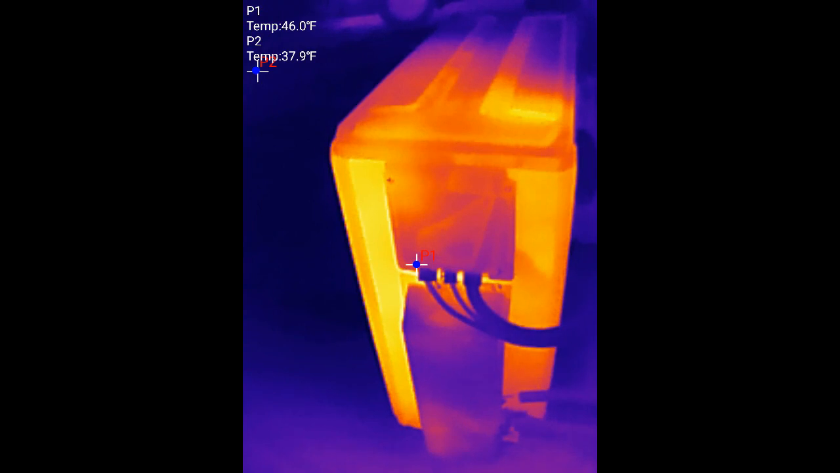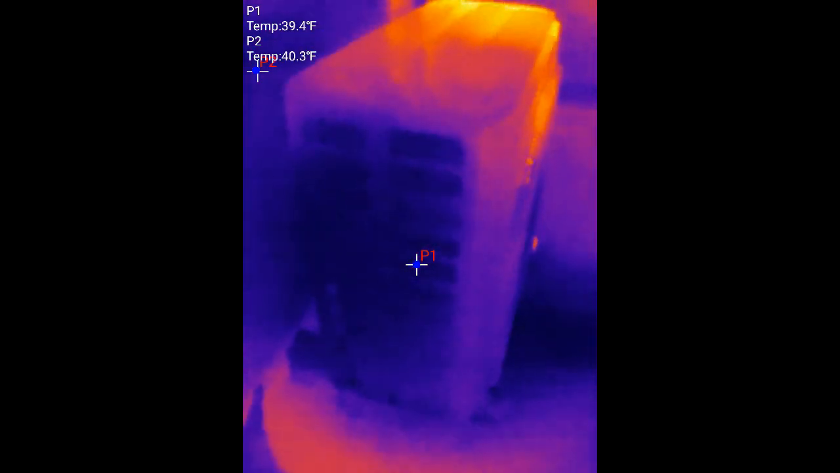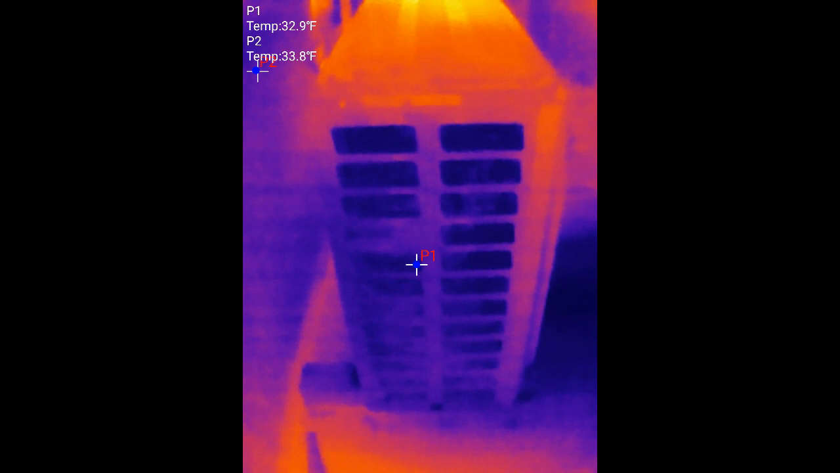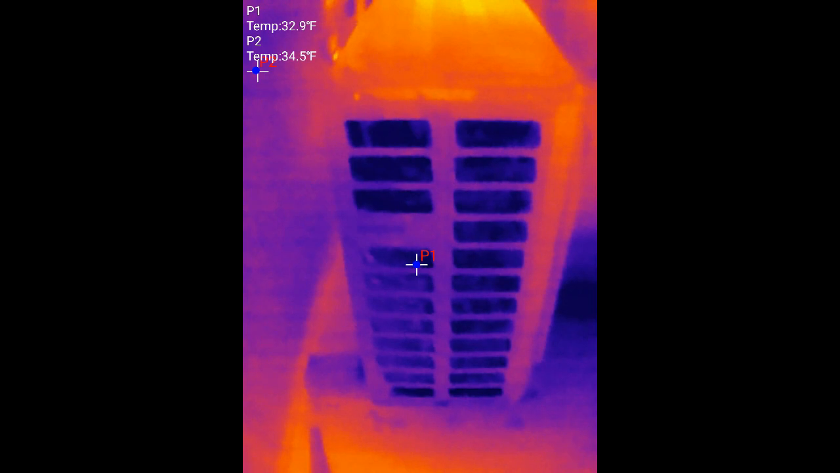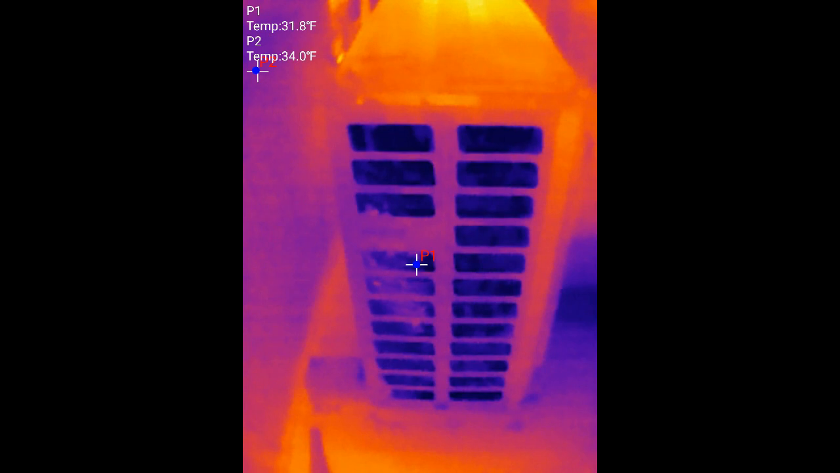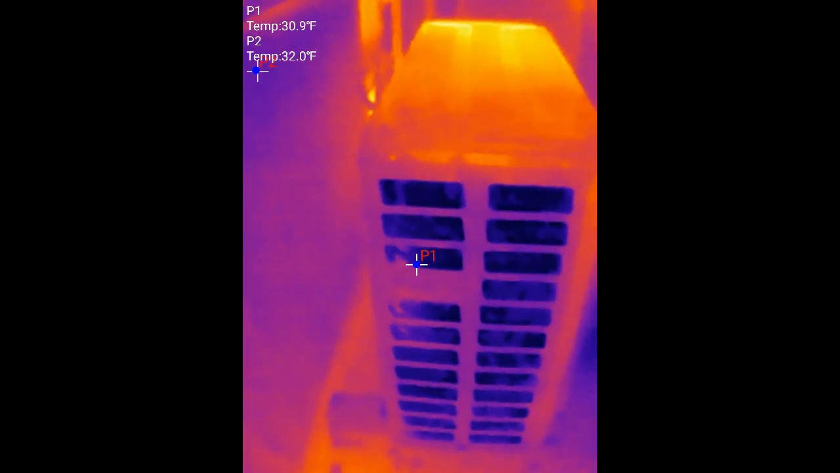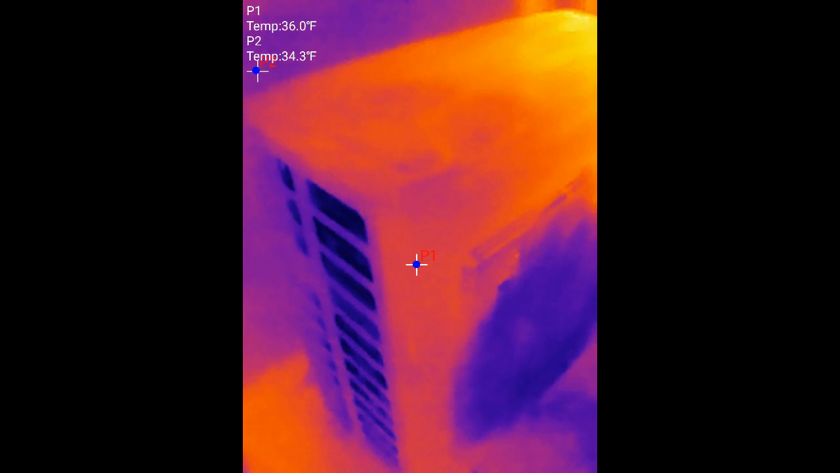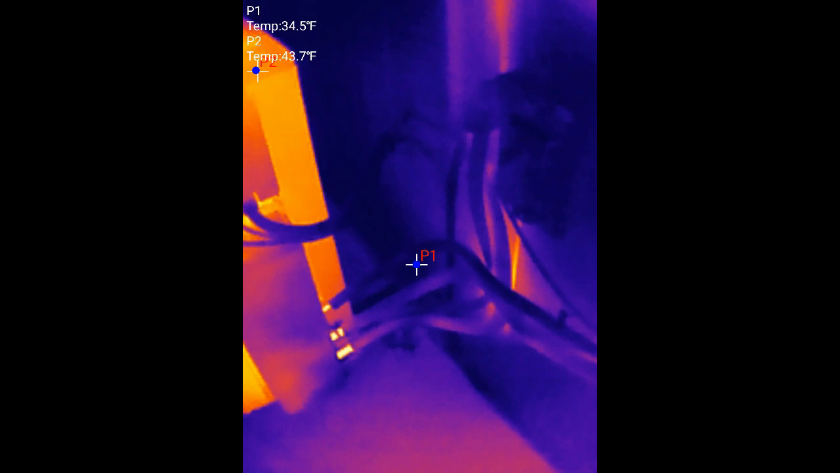Actually, I hear it switching around. And we should see this temperature drop on this now pretty quick. Oh yeah, you can see the fluctuations of warm air coming out of there. We should see the lines heat up again here shortly, I would think.